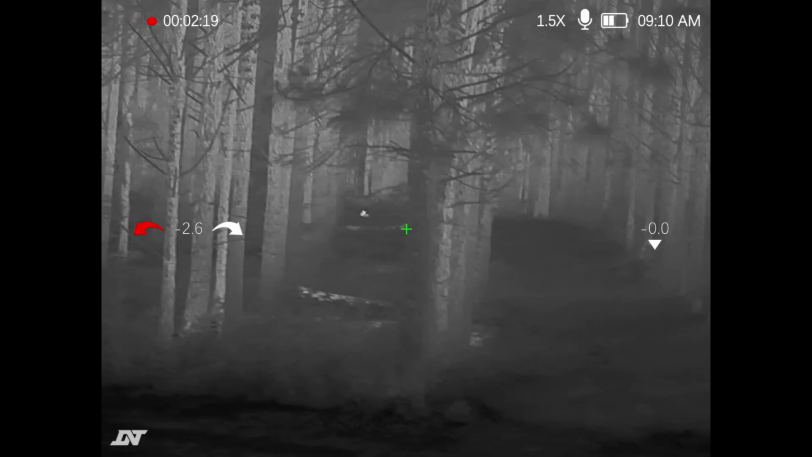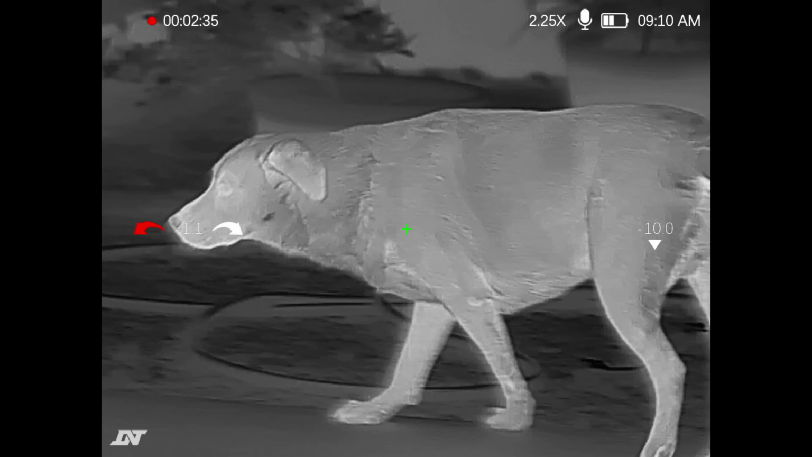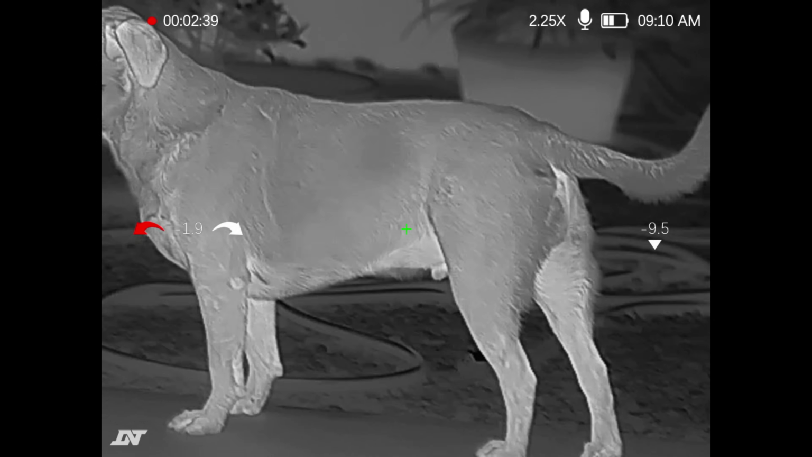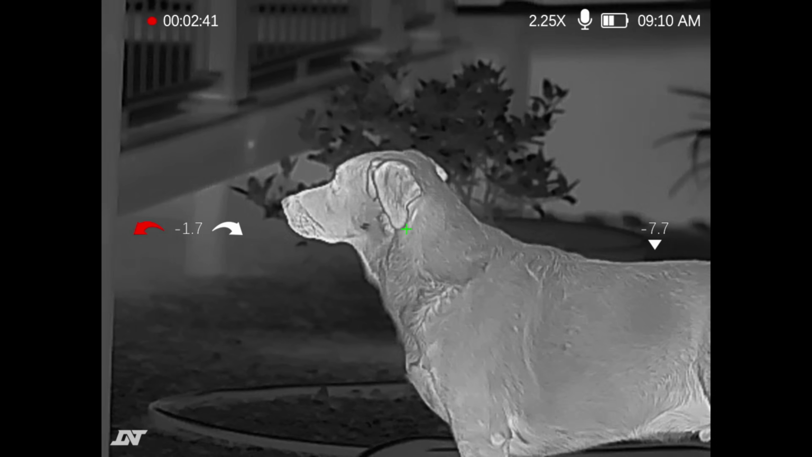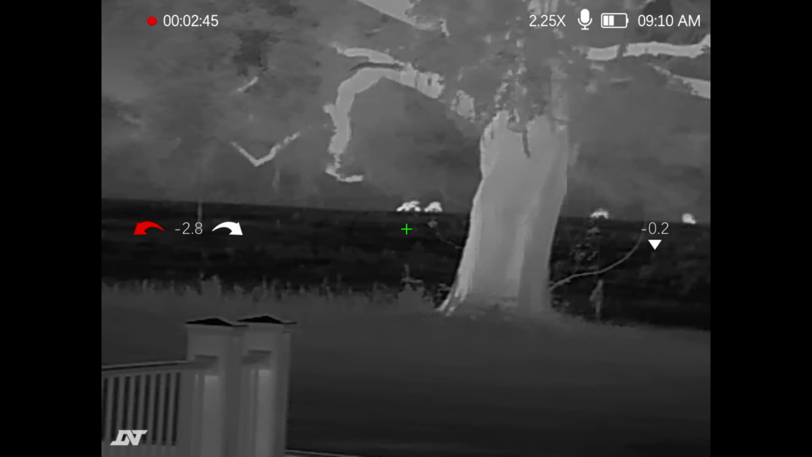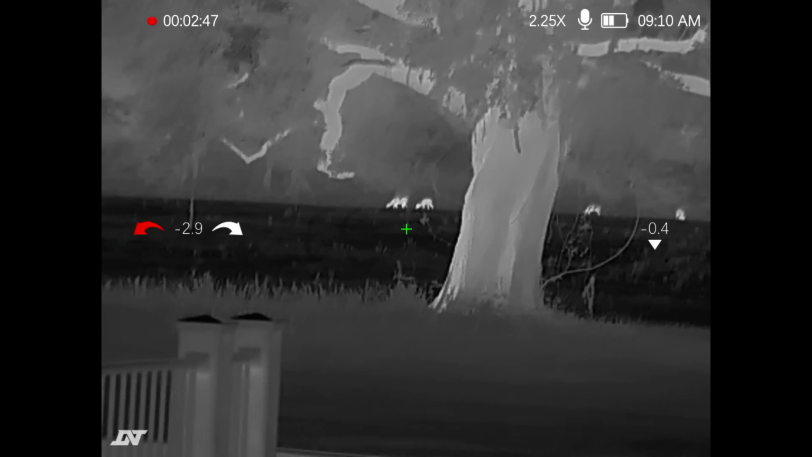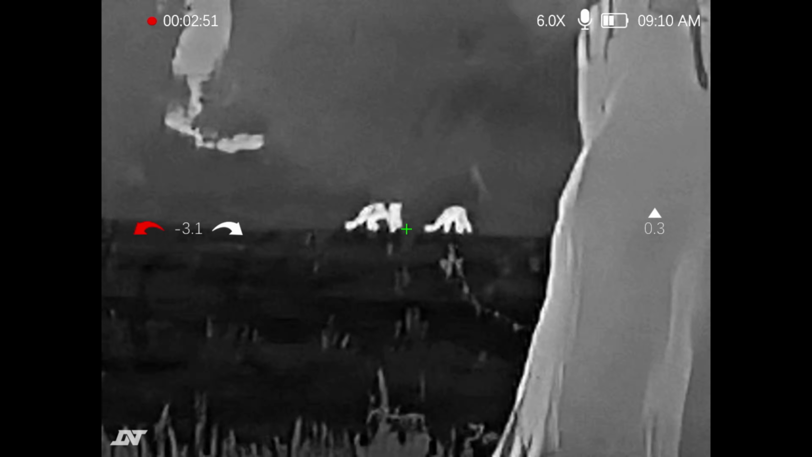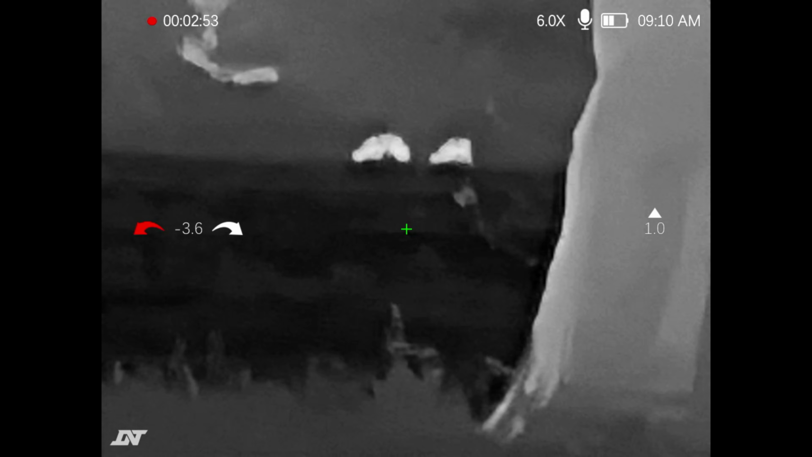So there's that rabbit once more. There's Ruger up close. Again, I want to let y'all know this is not on a rifle. This is in my hand, so things are nice and safe. But look, you could see all the individual hairs. So you can see how clean he is. And then I zoom back out to the deer that are roughly 275 yards away. This is amazing, especially for the price point that it's at.